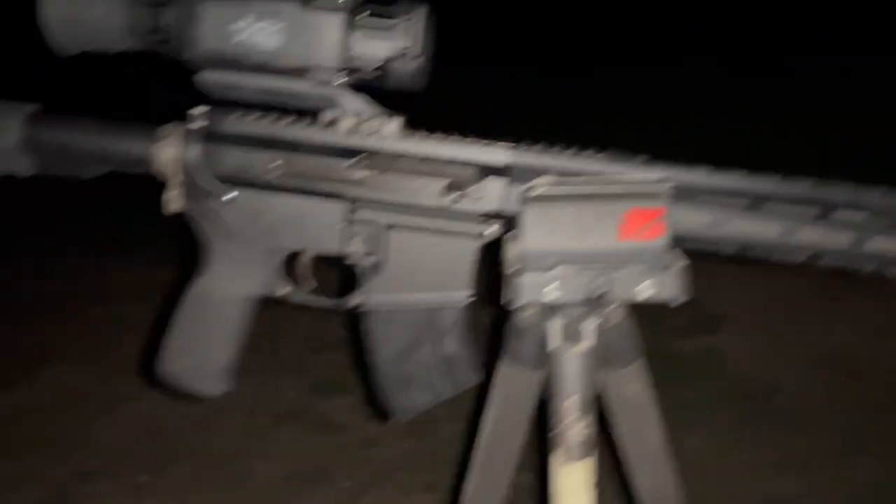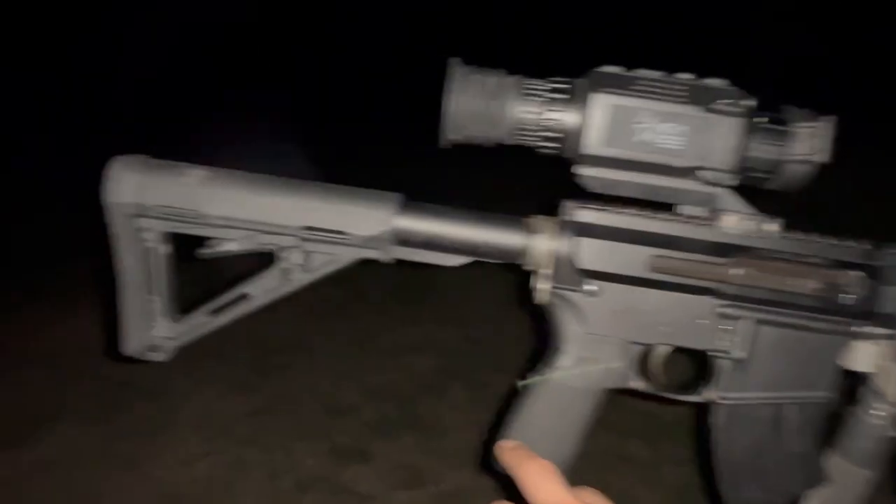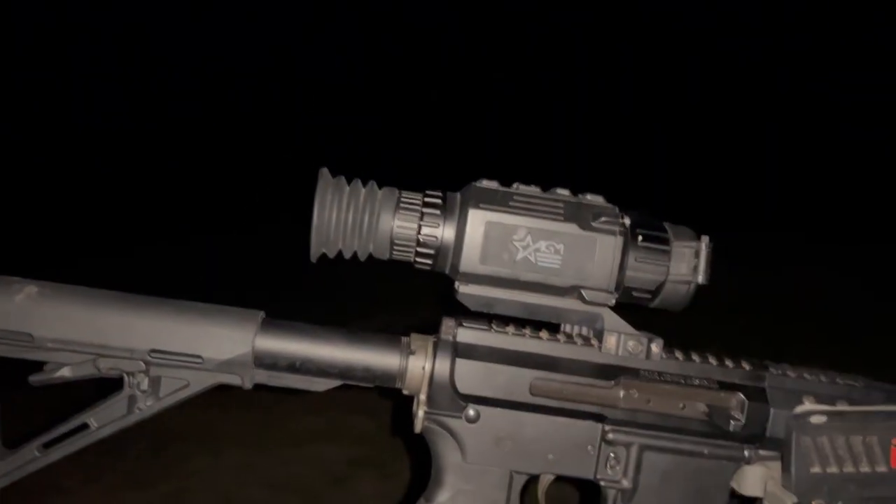I'm running it on 7.62x39, and y'all have seen this gun in the previous two videos, but I'll give y'all another quick rundown of it. It's a Bear Creek Arsenal upper, Anderson Manufacturing lower, with an AGM Rattler V2 35x384 thermal on top of it. All around great gun.